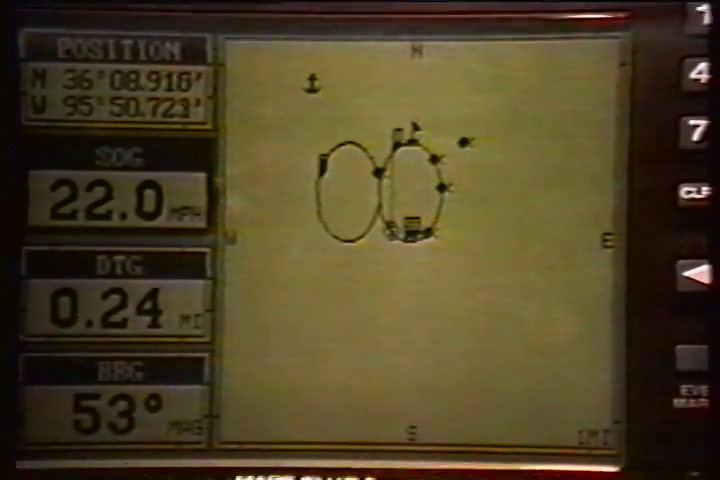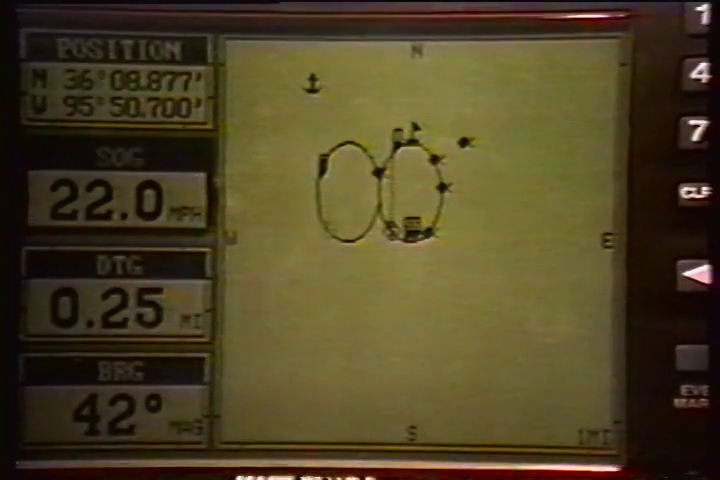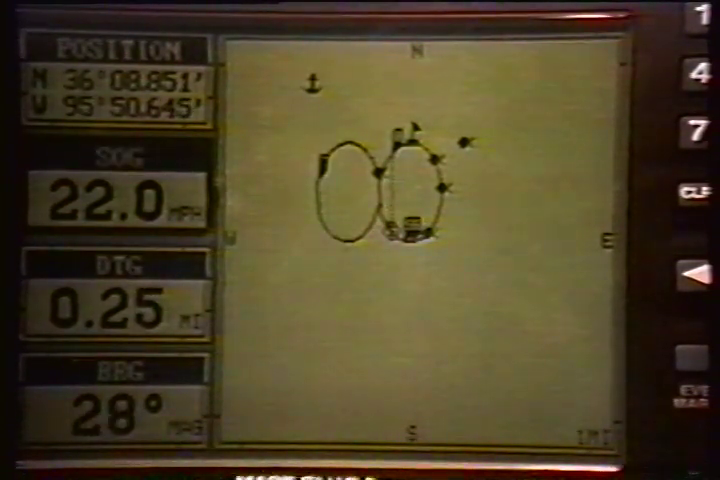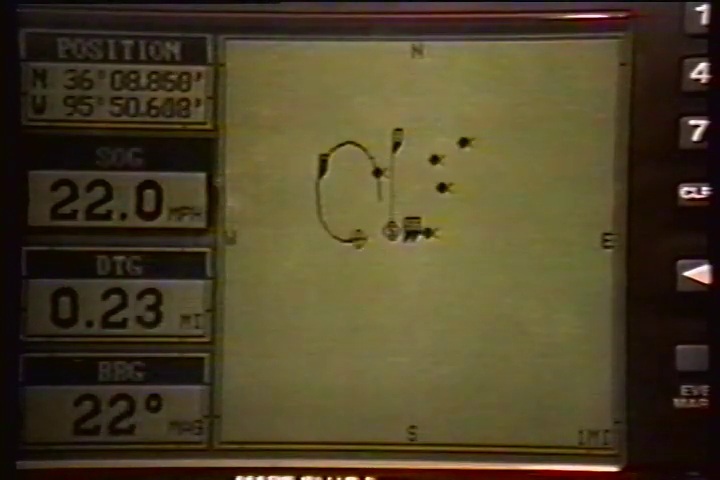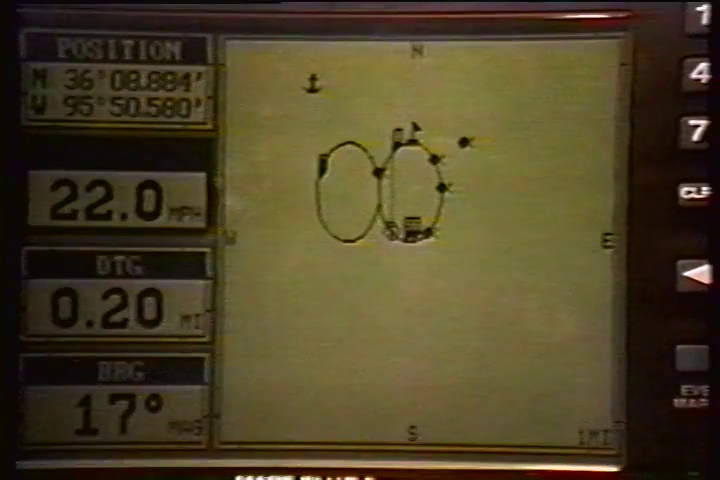If your present position starts to move outside the square, the LMS 350A clears the display, then redraws your present position closer to the center of the screen. Your present position will always be displayed on the plotter. To clear the plotter screen, see the plotter menus section. On the left side of the screen, below the present position box, are the Speed Over Ground SOG, Distance to Go DTG, and Bearing BRG digital displays. All of these displays are used only when a waypoint is recalled, except COG and Position, which are always active. These displays also can be customized.